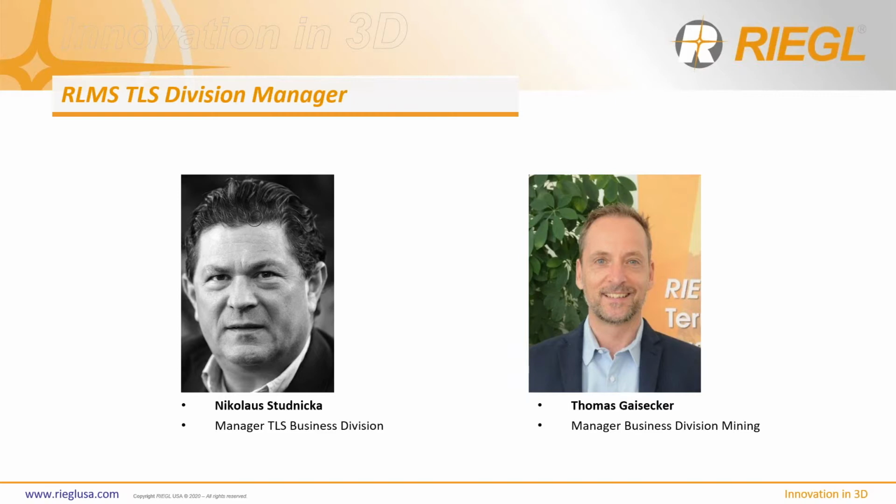And then, of course, Mr. Thomas Gasker is solely in charge of the mining division. So these scanners have played a big part in survey, mapping, engineering, but of course, mining is also a big segment for us as well. We have mining applications and mining companies all over the world, and we're everywhere in the mining industry.